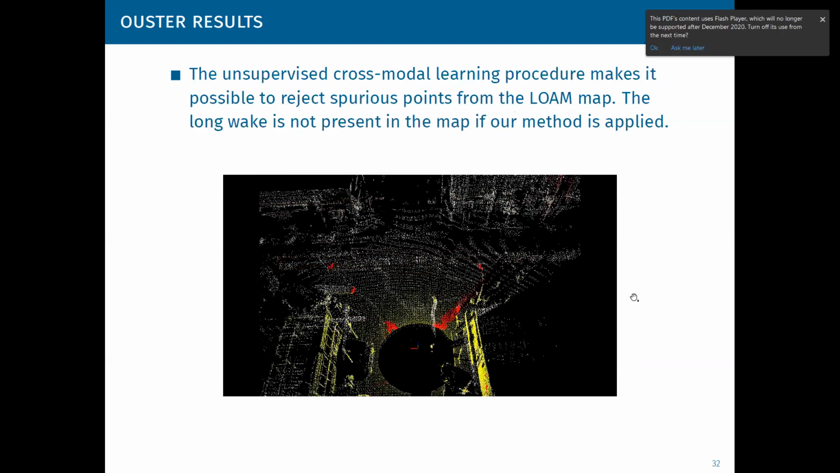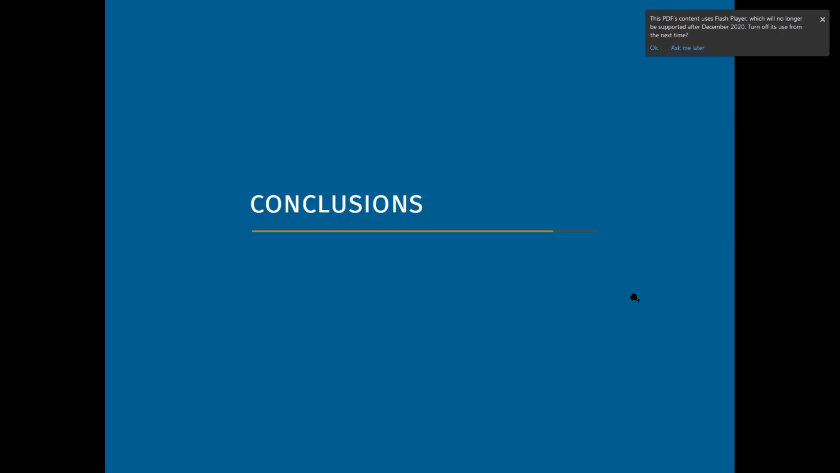Sometimes we fail to detect some objects like this guy on a bicycle that was perhaps too close to our LiDAR for providing reliable intensity measurements to the system. So there is still room for improvement.